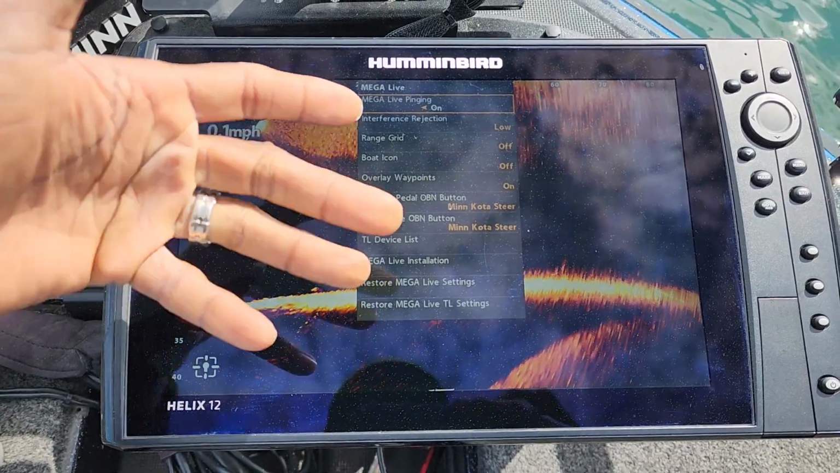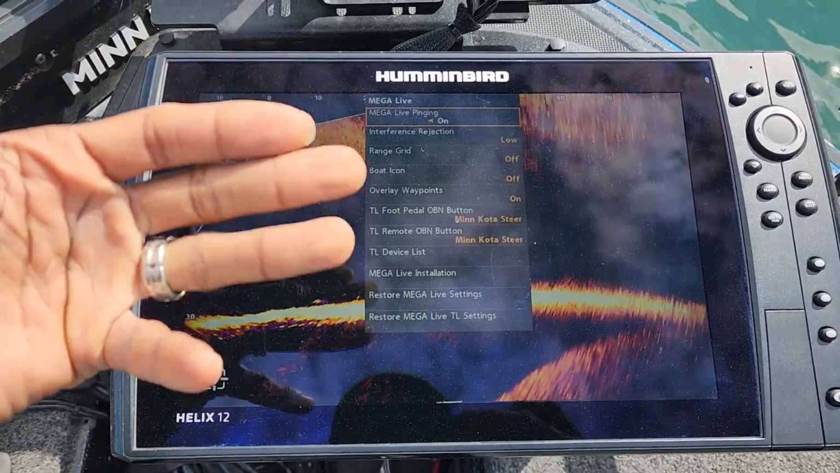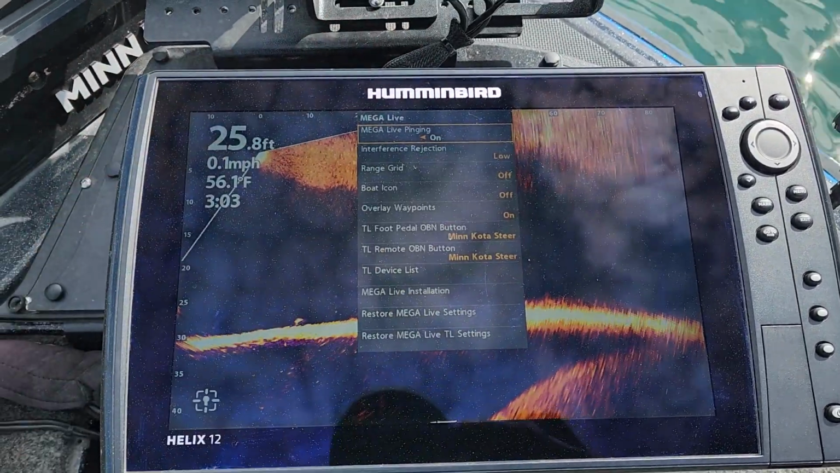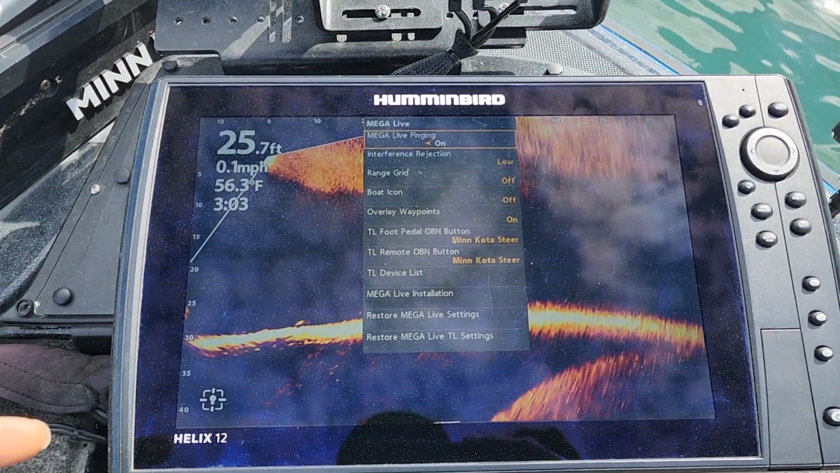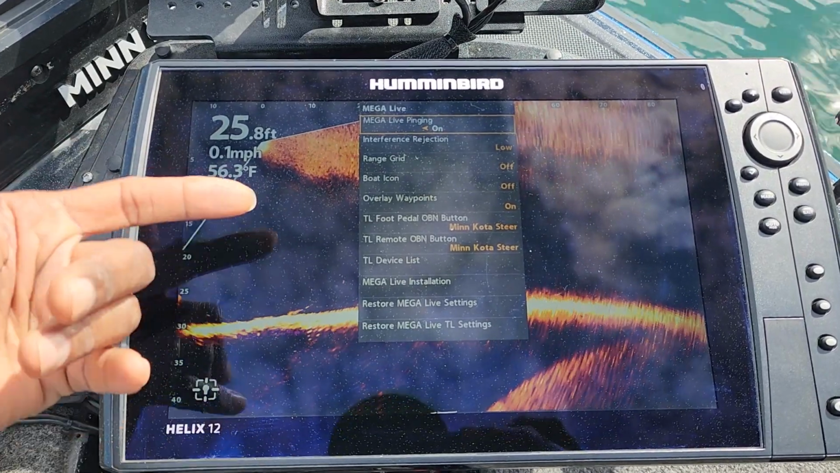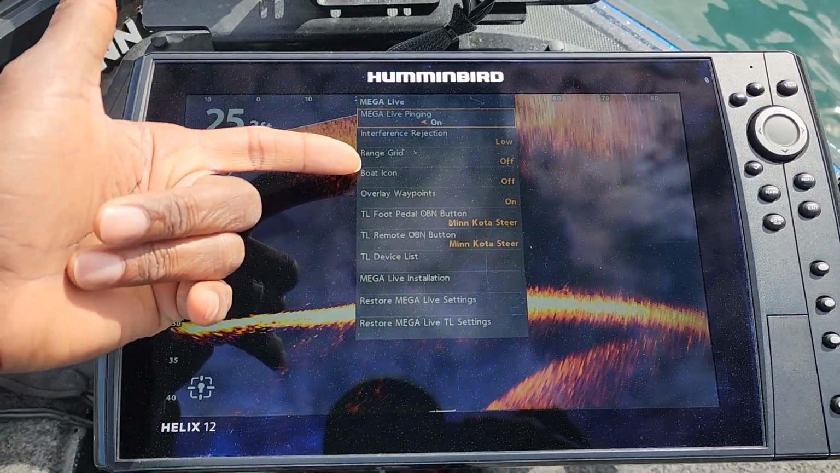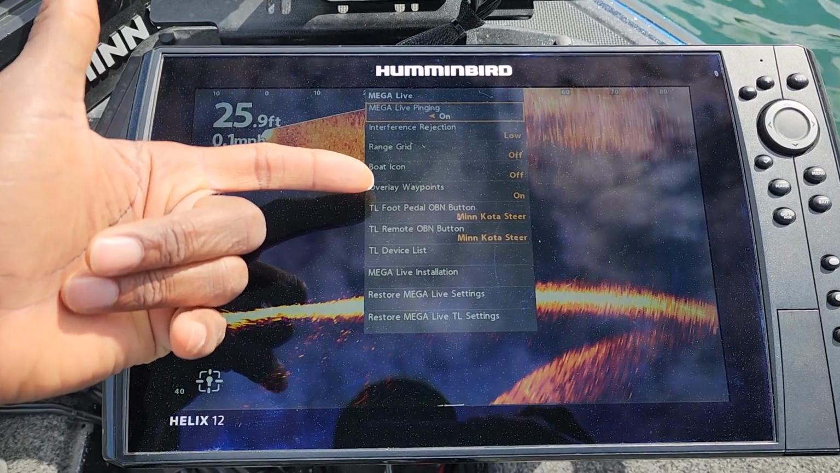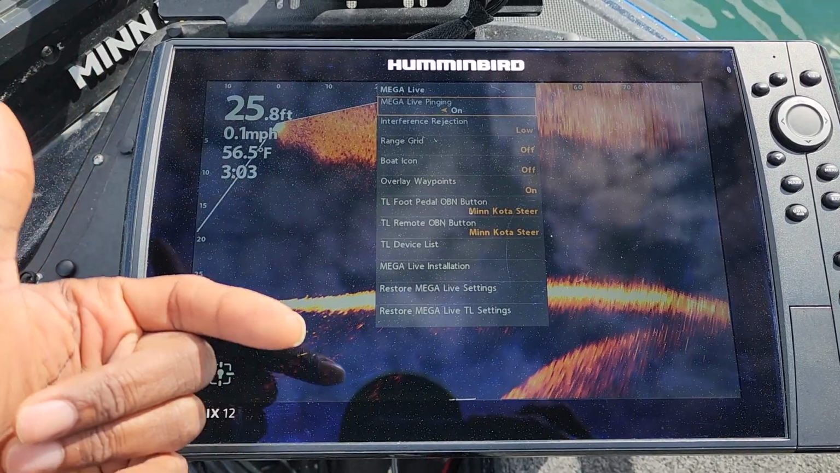So right now, the megalive pinging, that is currently set to on. My interference rejection, I have that on low. That's something that you can kind of play around with whenever you go in here to try to eliminate some of the noise that you get from the pollen and other things that you may have in the water depending on the time of the year. Your range grid, I leave that off. My boat icon, I do not use that. My overlay waypoints, I leave that on. That is something that I want to use.